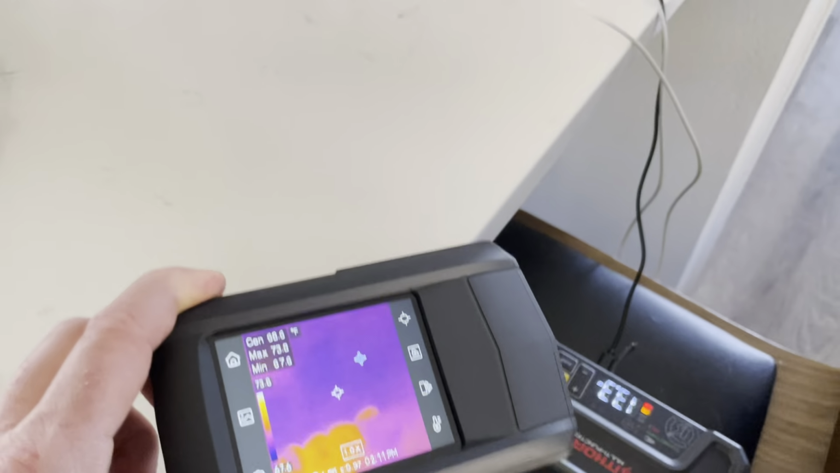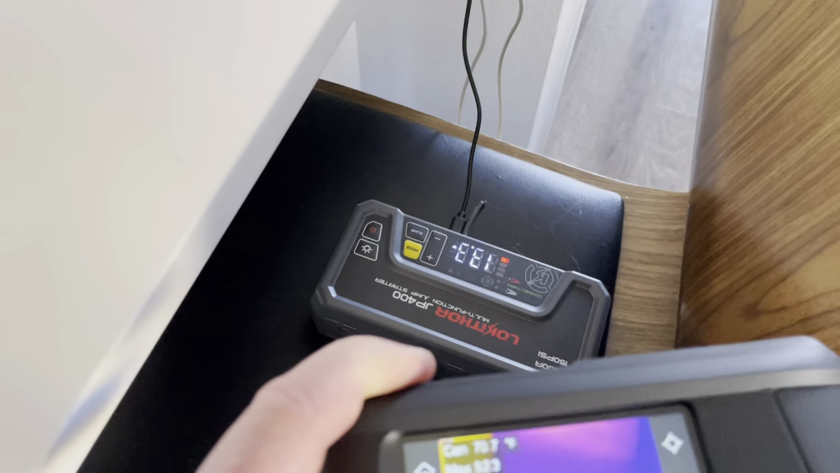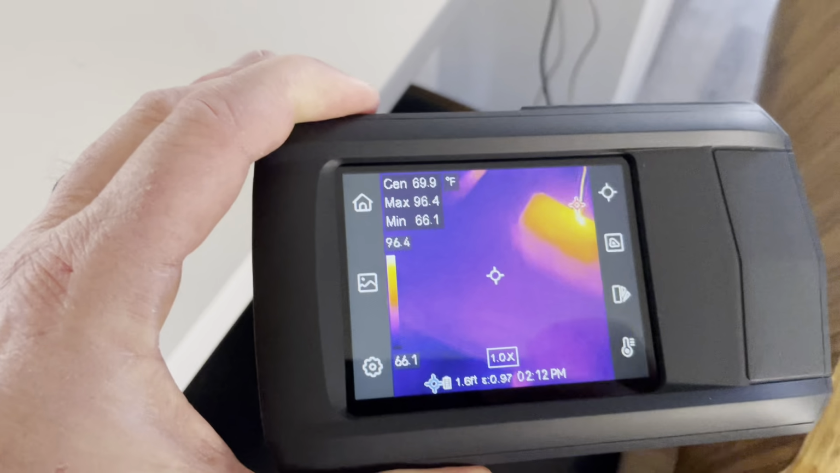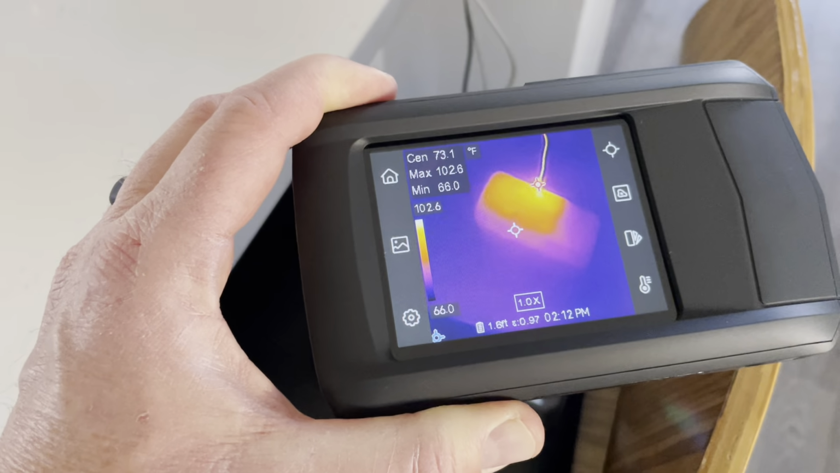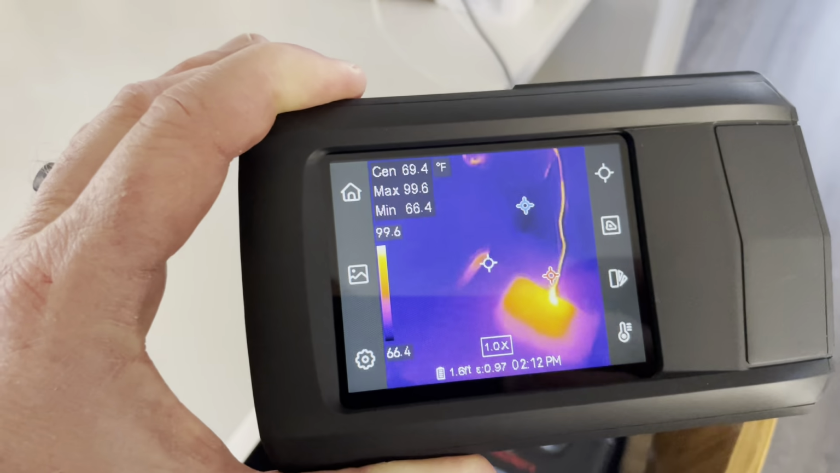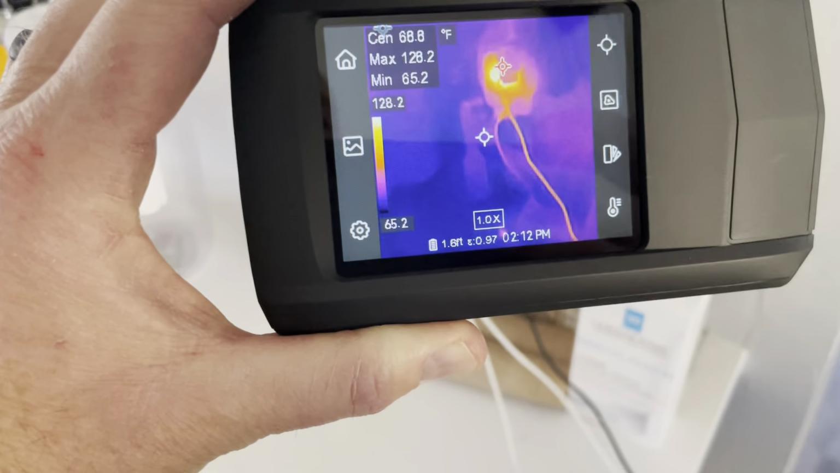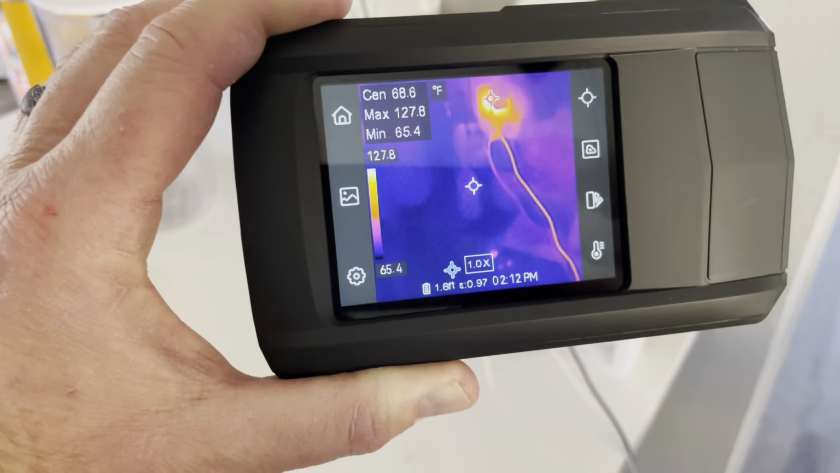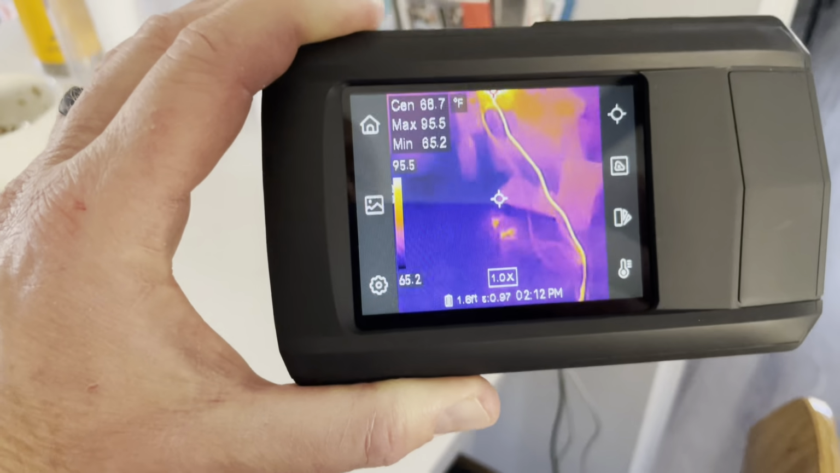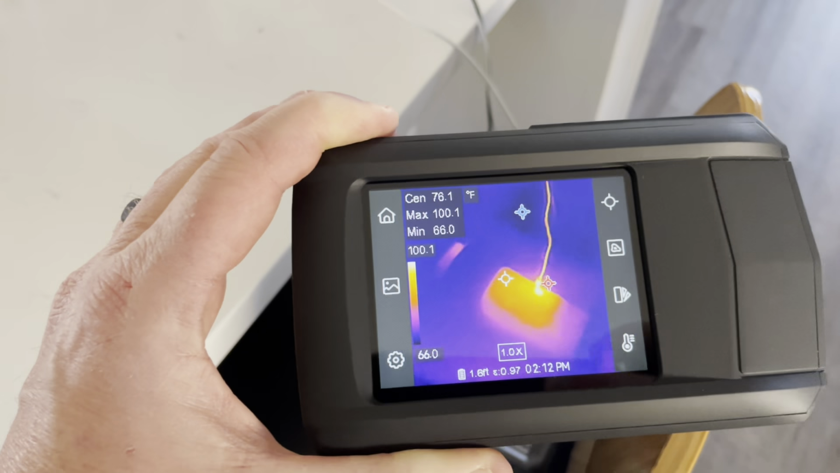Now over here near my charging station, you can see that we have some cables running down. I'm actually recharging a little jumper right there. Check this out. Let me point this directly at that jumper and you can see the heat radiating off of that as it's recharging. We can actually trace those wires all the way back up to the wall where you can see the electricity is pouring out of that outlet. Again, using this for these electrical applications to trace wires, to trace potential loss of power, super, super cool.